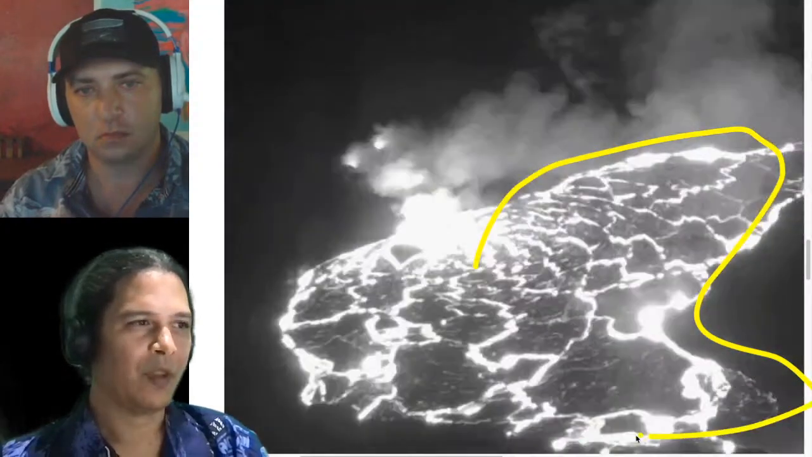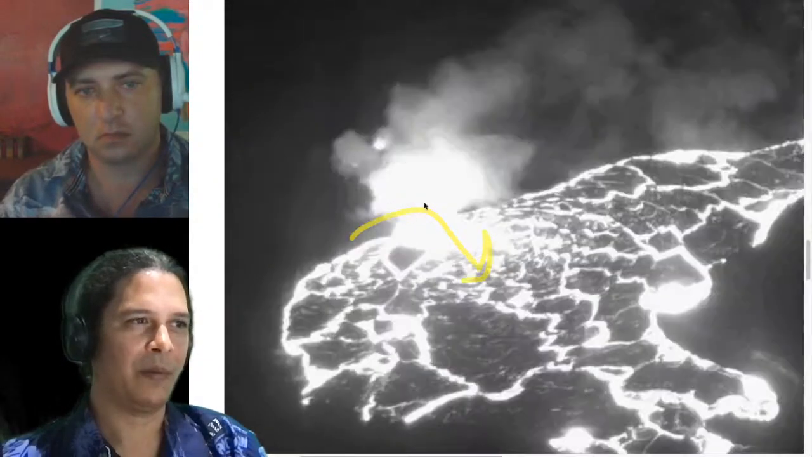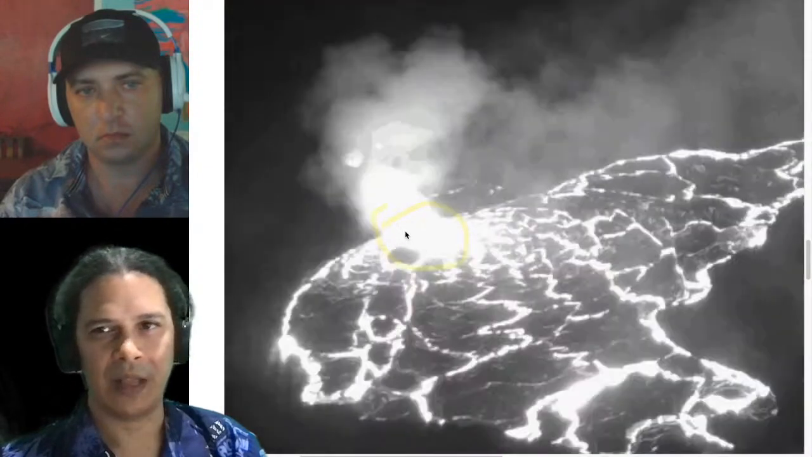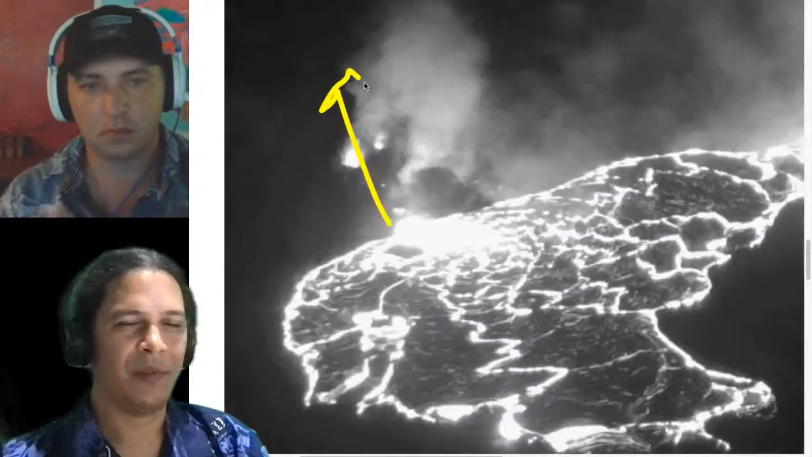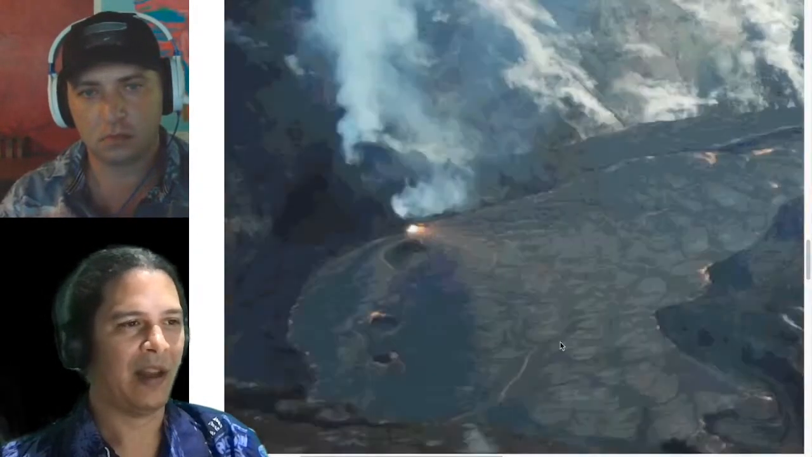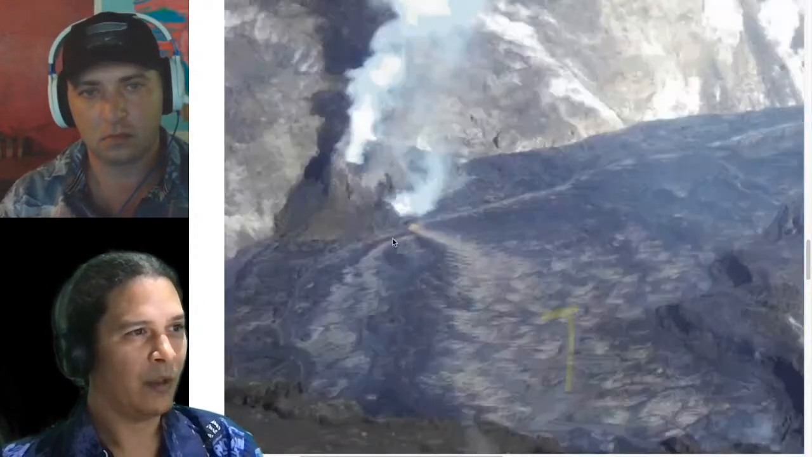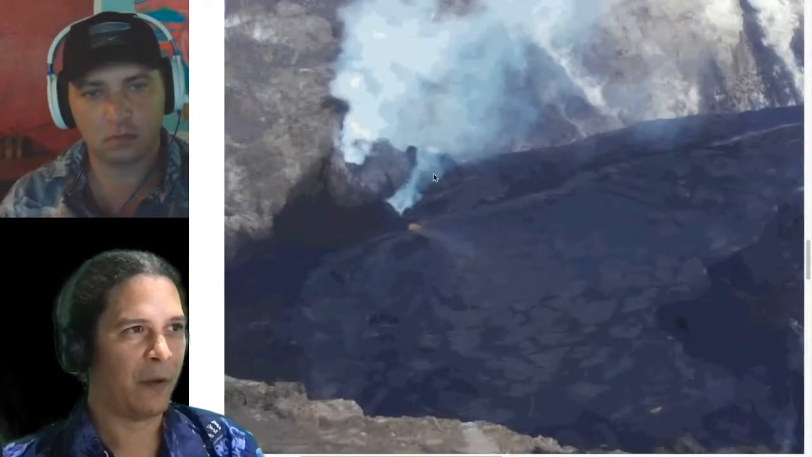So you know that there's still quite a lot of gas in there because it's still bubbling up and having this little standing dome fountain like we had before. But quite a lot is being lost through that chimney as well that you possibly wouldn't have if you had lava coming out through the whole lava lake, for example.